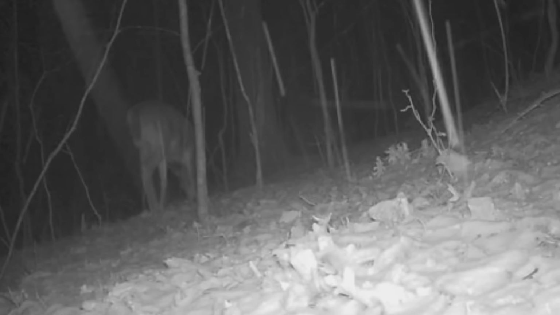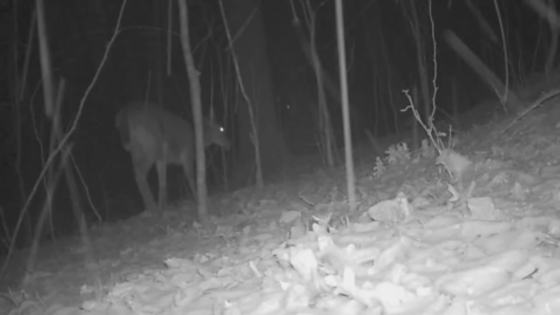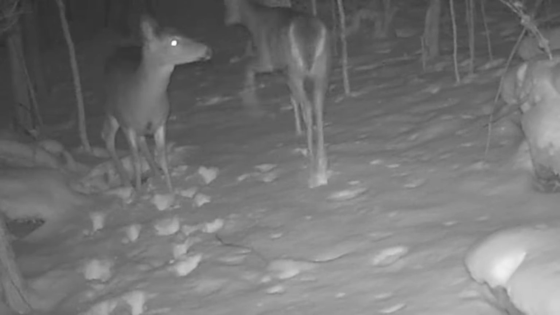And the deer browse while it's snowing, not snowing, it don't matter to them. They seem to enjoy the snow. Just passing in front of the cameras. There's a buck with a doe.